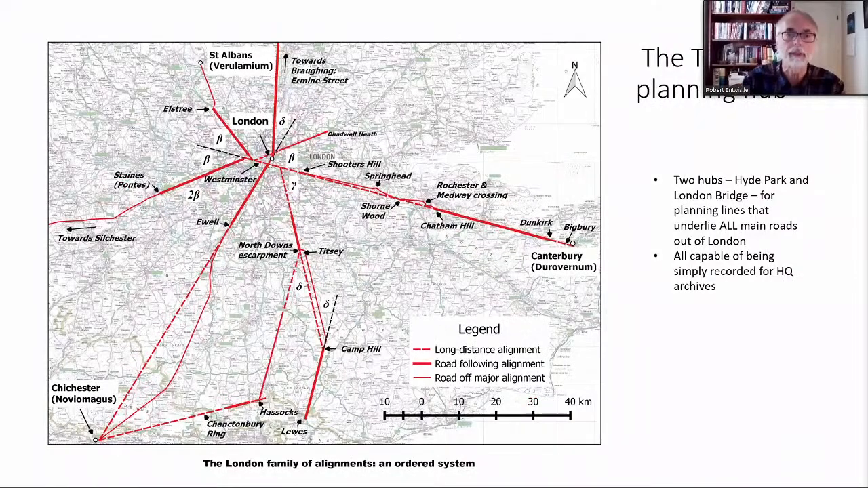we are facing something that looks like an interconnected network of long distance alignments, all of which can be reconstructed by tracking back those initial long alignments of every main road out of London, with two main areas of focus: Hyde Park, not that I'm suggesting Hyde Park was a thing in Roman times, and the Thames crossing at what became the Thames Bridge, London Bridge.